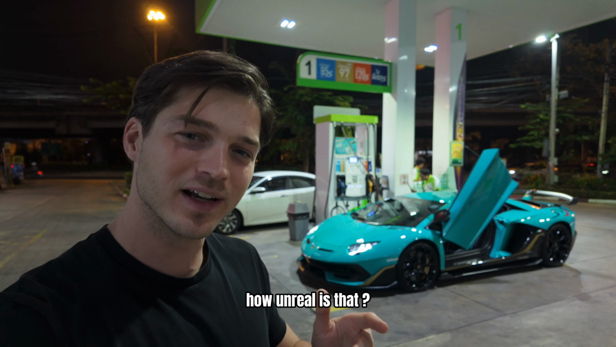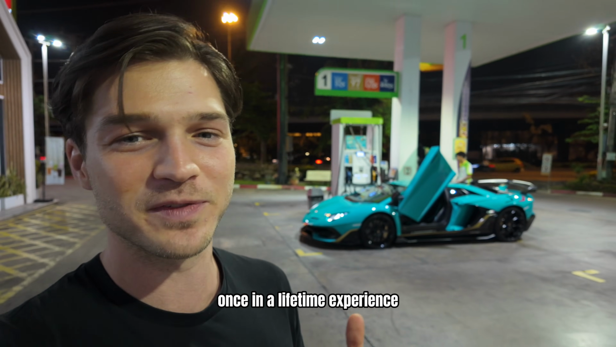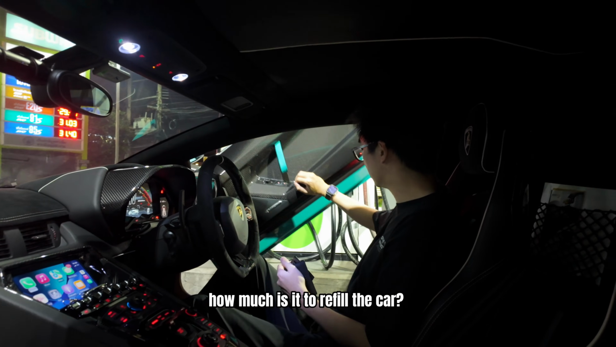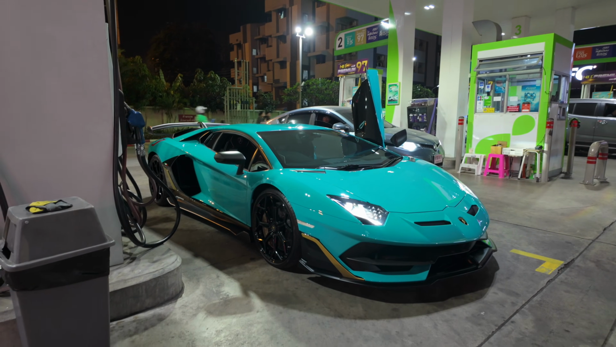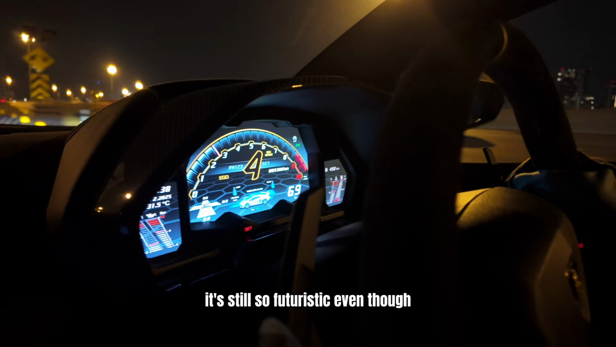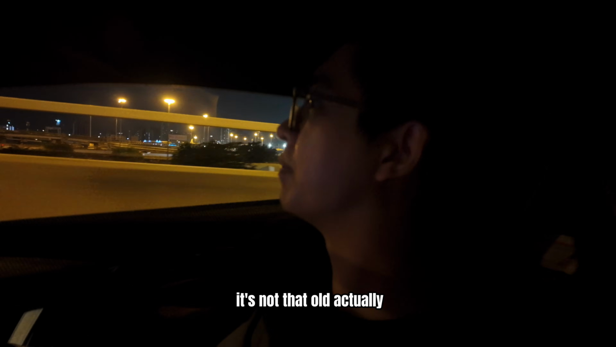How unreal is that? Seeing this car in Thailand, Bangkok. Once in a lifetime experience. So crazy. How much is it to refill the car? 2K Thai baht-ish. So that's 50 euros. It's pretty good. This place is so nice though. It's still so futuristic even though this car is quite old, right? 5 years old. 5 years? Yeah. Oh, it's not that old actually.